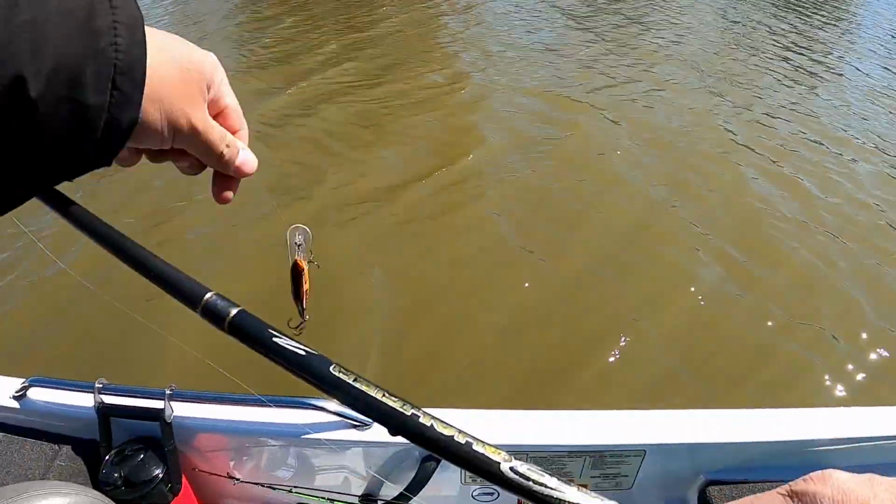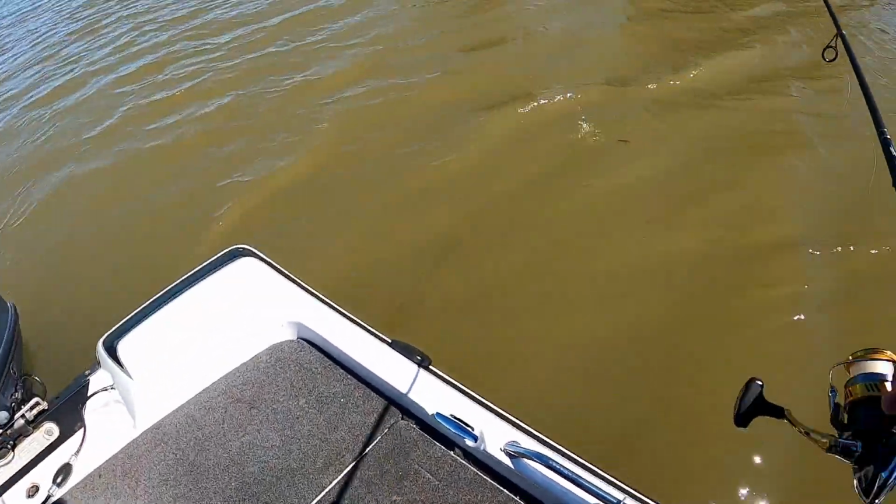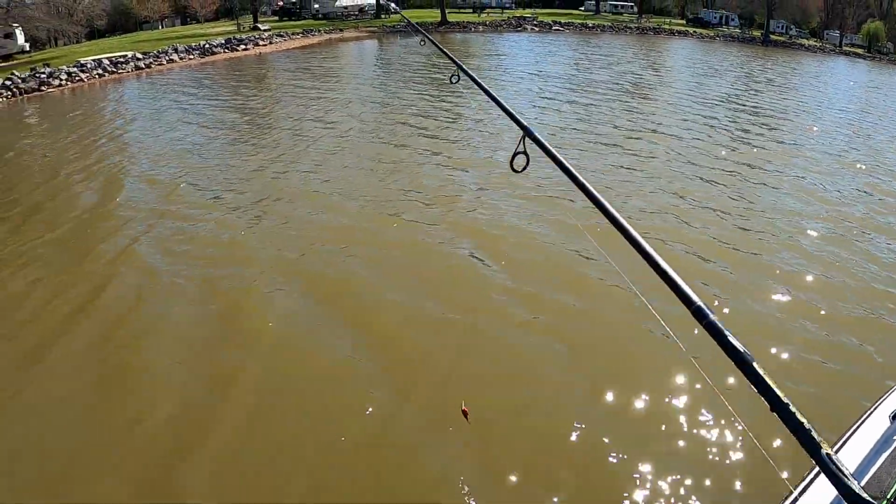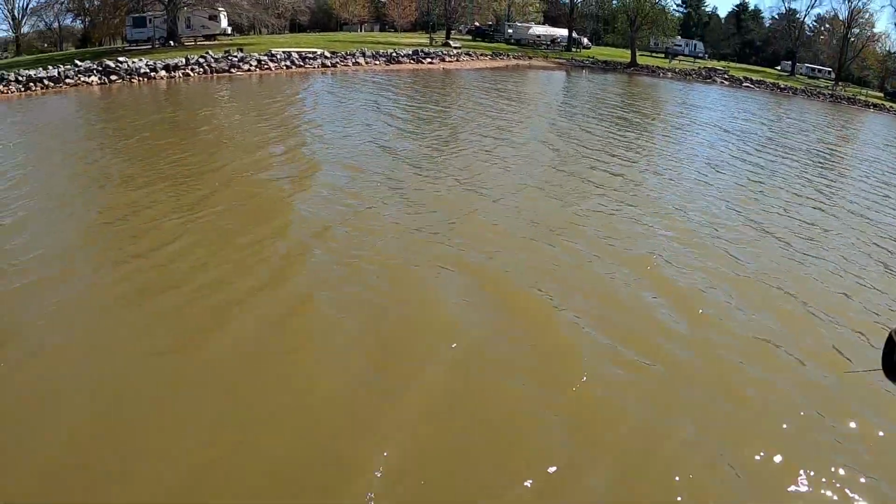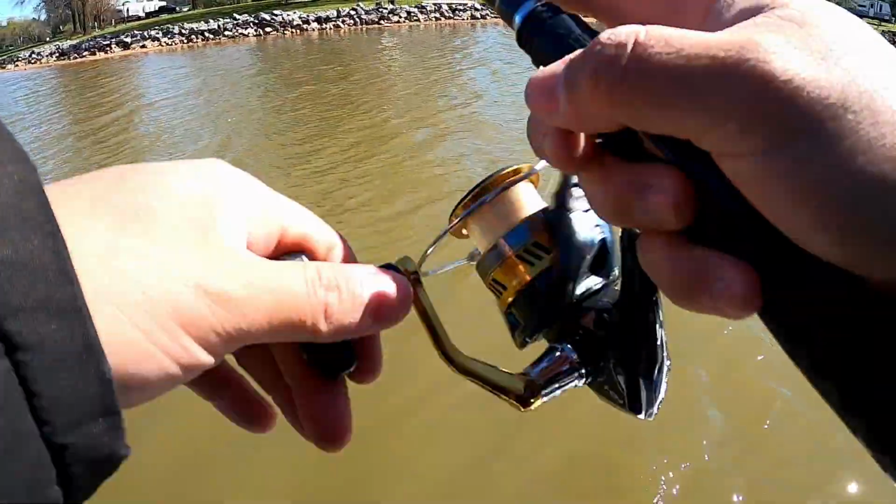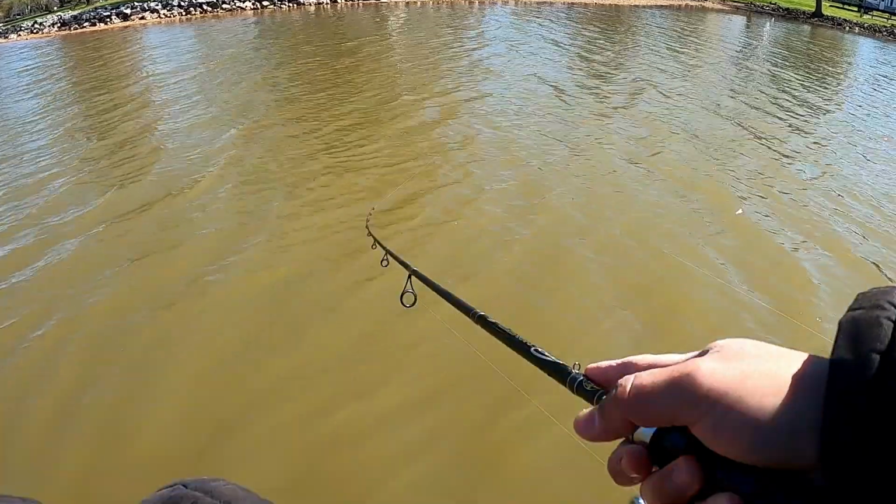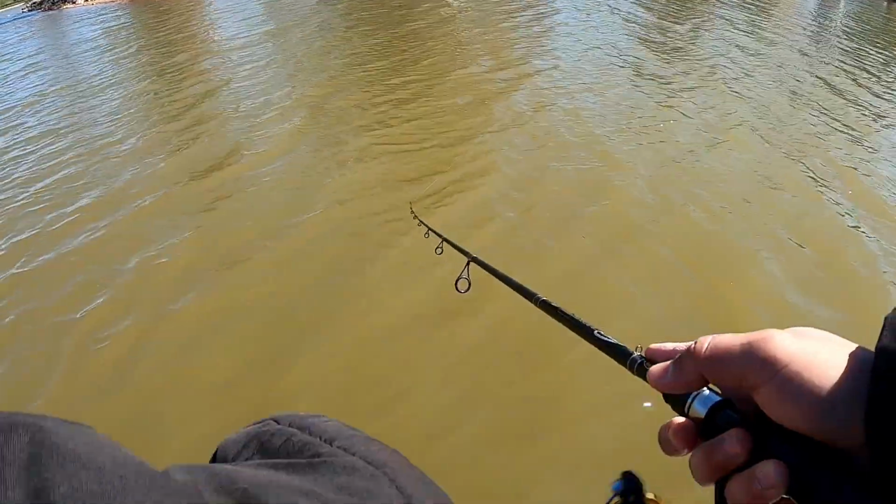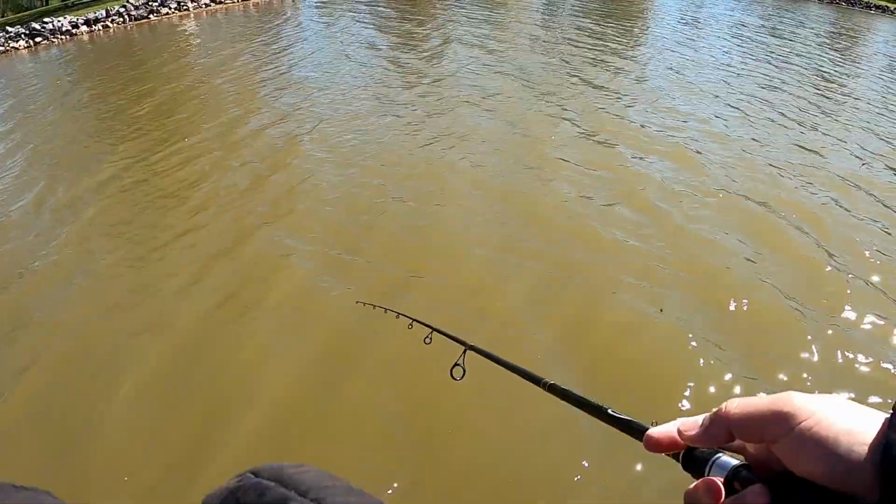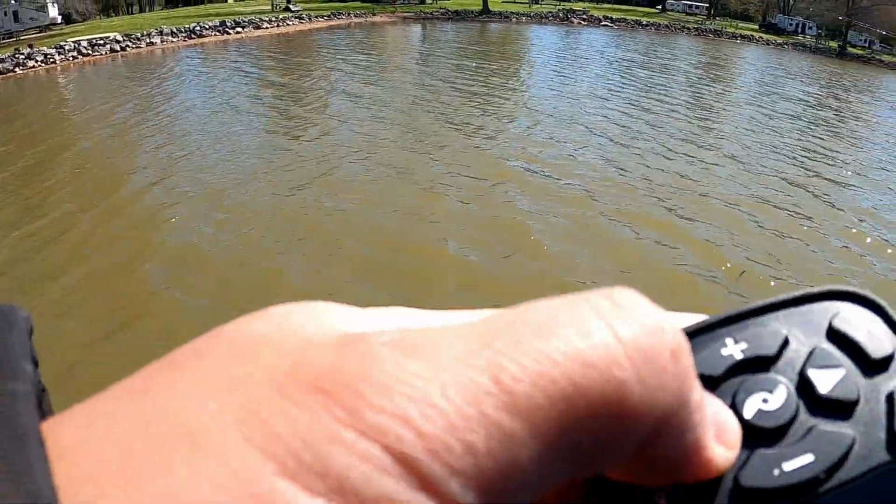Last year it was warmer than this. We caught four off the bank up here. Yeah, the water is up a little bit then, but this bank produced better than I thought it would.